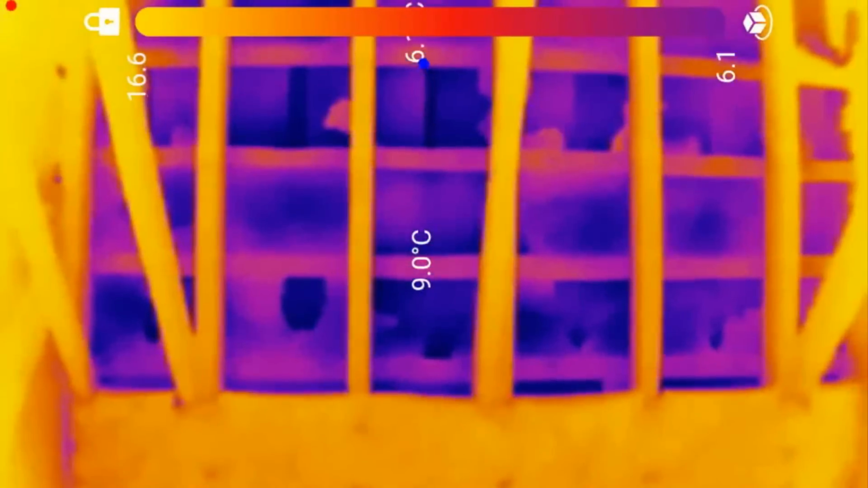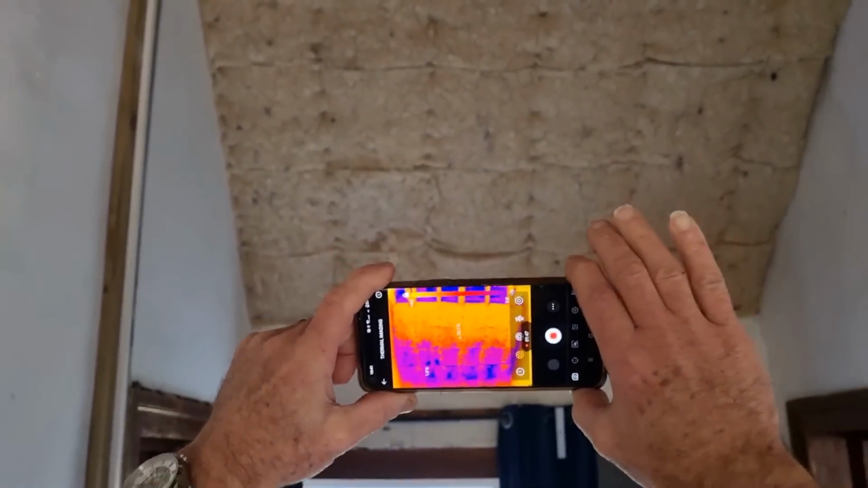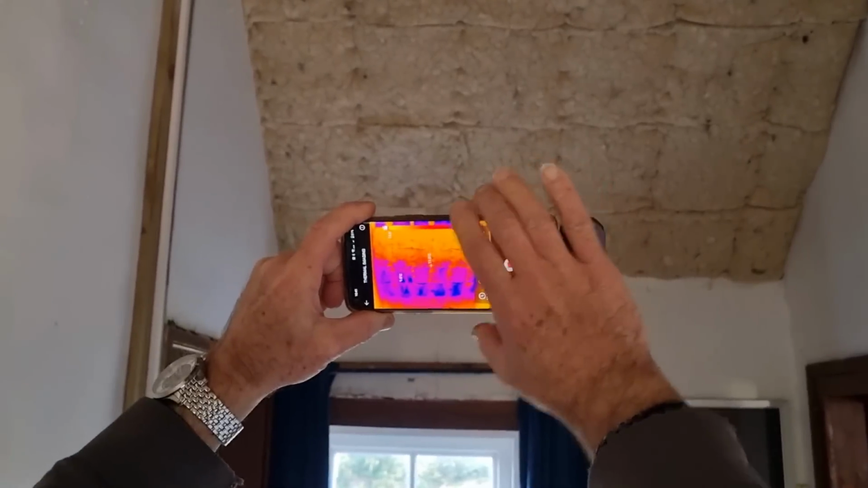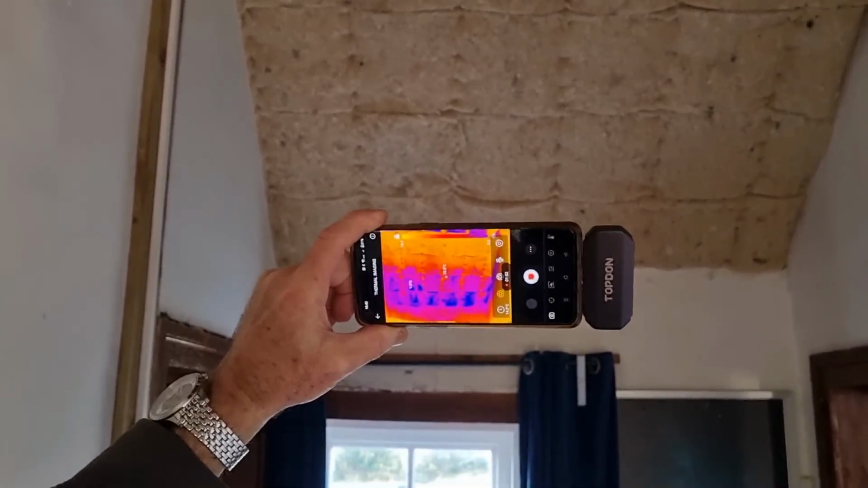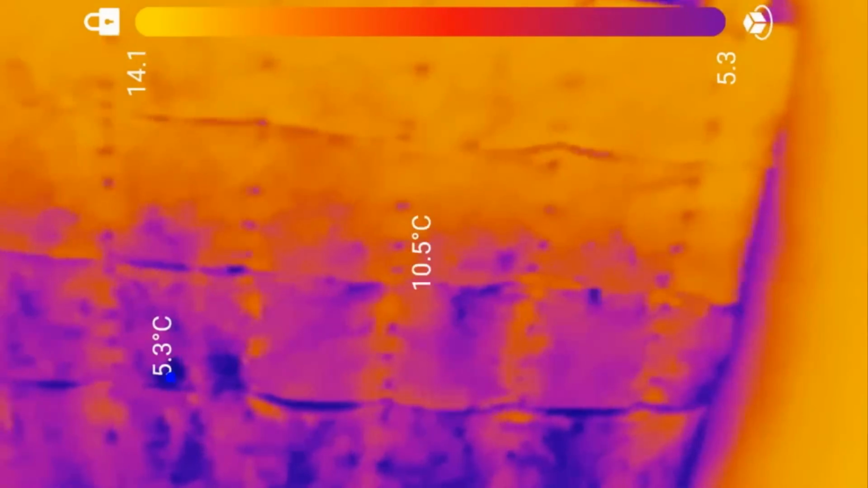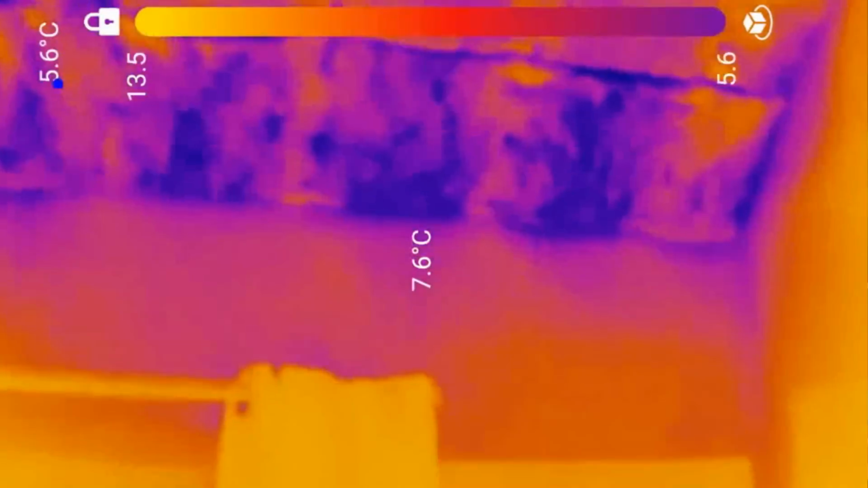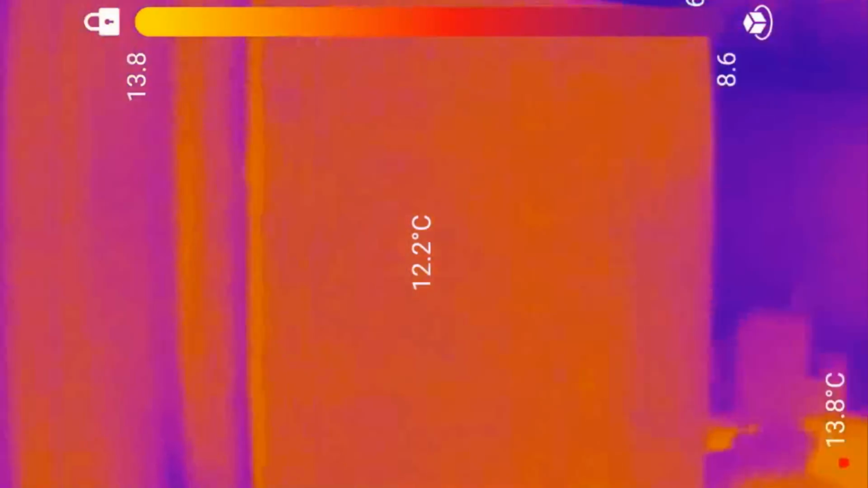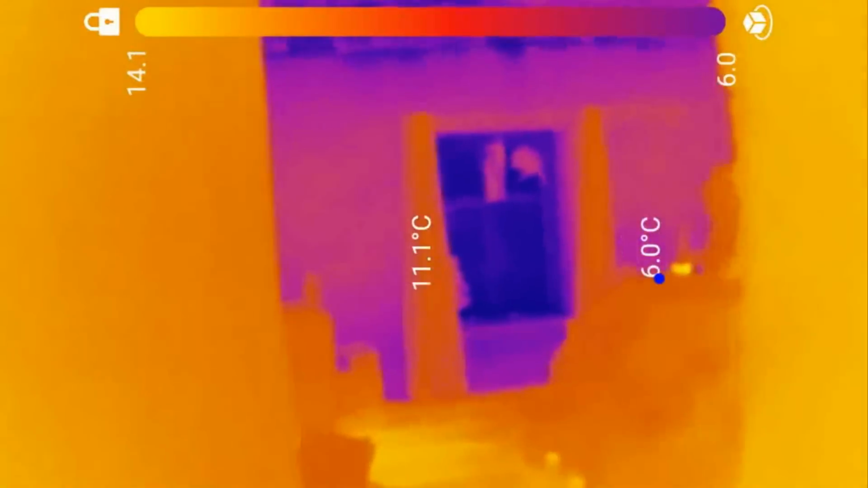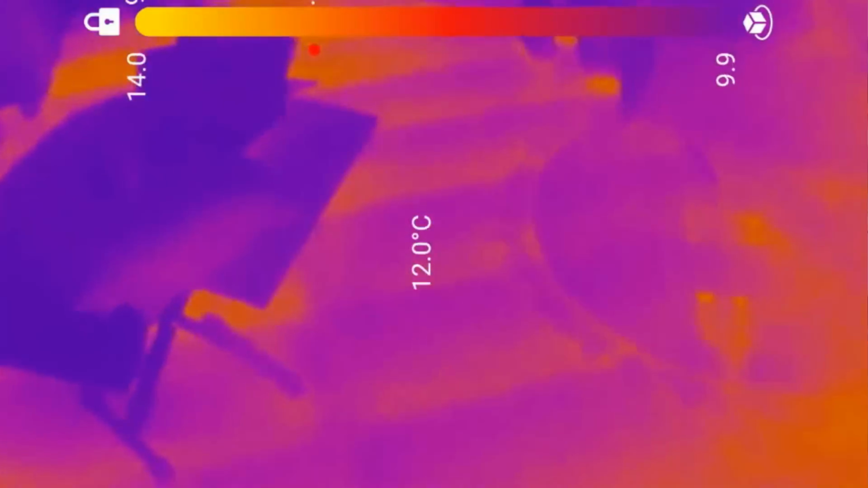Yeah. This app, like I'm filming Ben using the app, but this app you can actually record. Yeah, it's recording now, so as you walk around, show you the real video footage. So if we go and look at the fireplace that we just looked at the back of, and then we'll say about the floor as well. You can see the joists through the OSB. I can't, hang on. Sorry. So I'm shorter than you, so I can't see. Wow, yeah. Look at that.